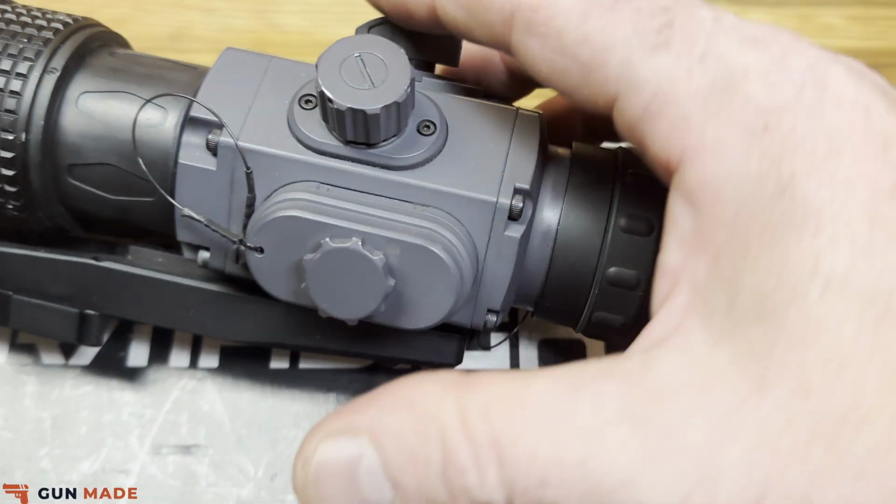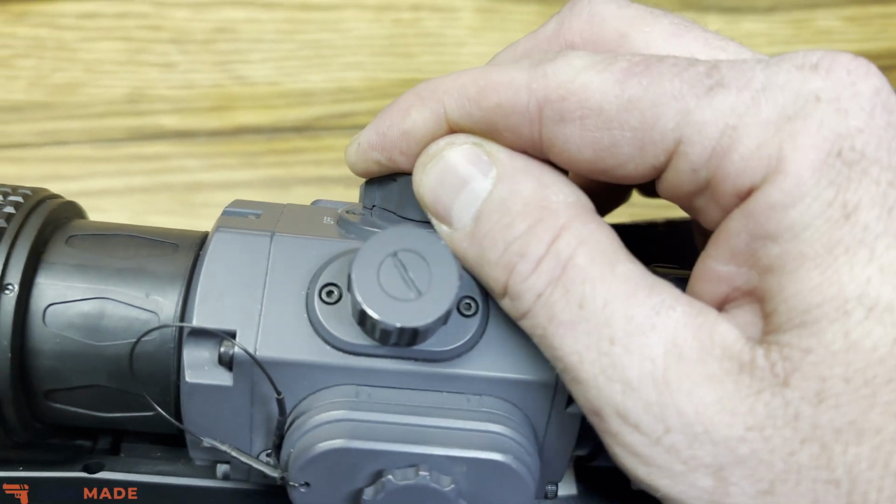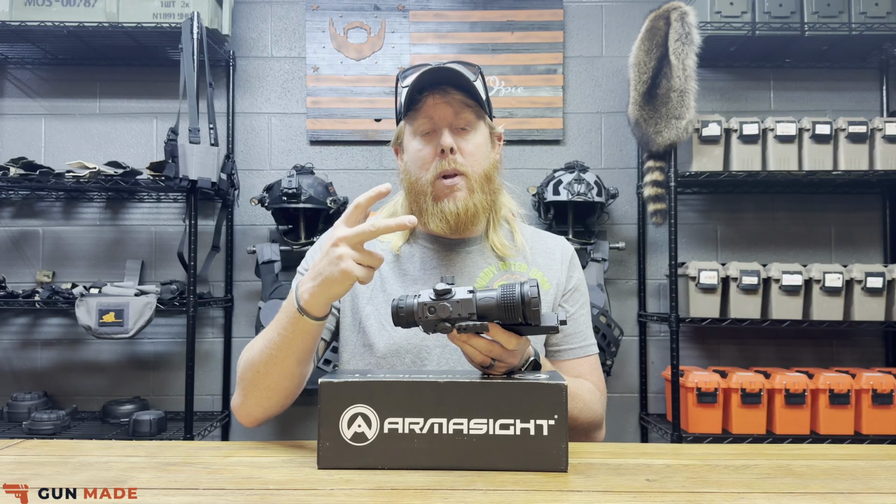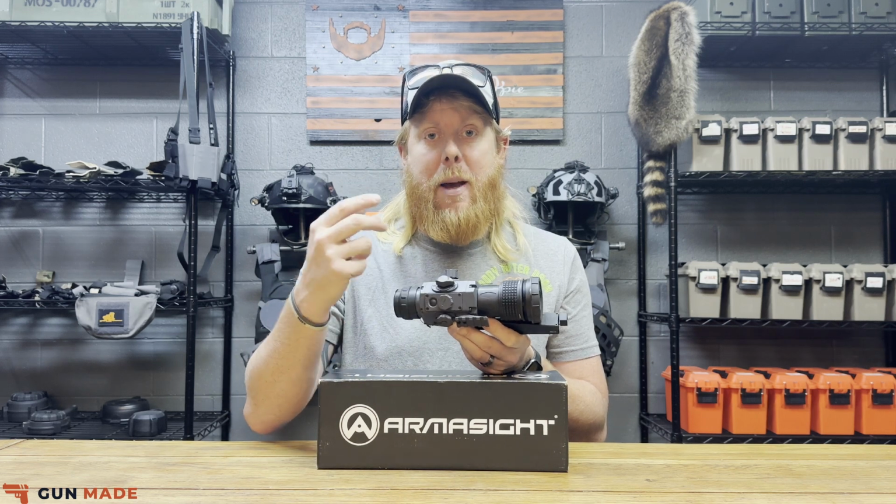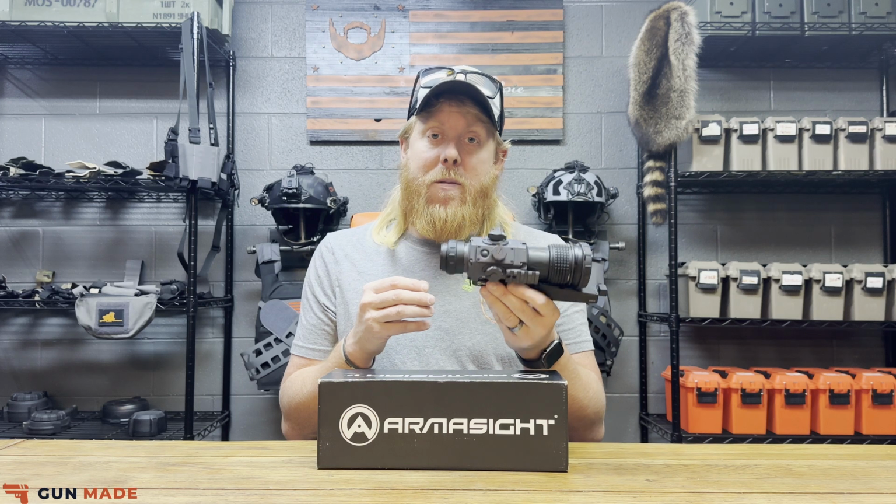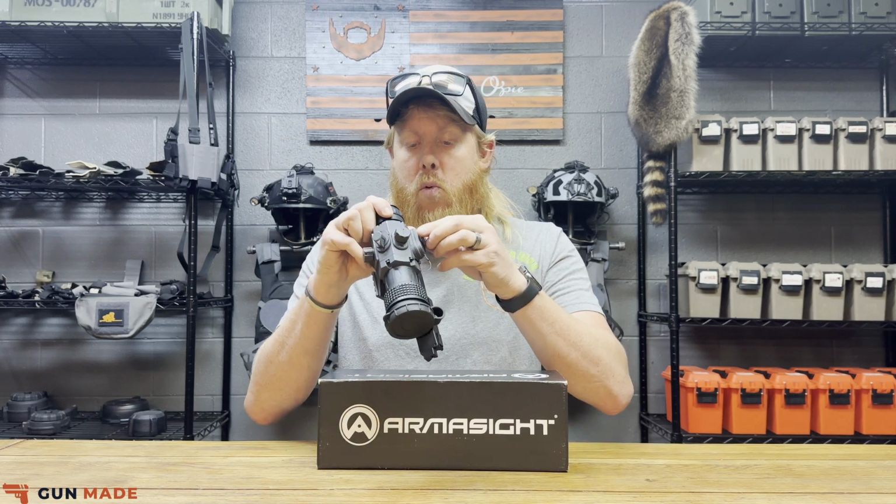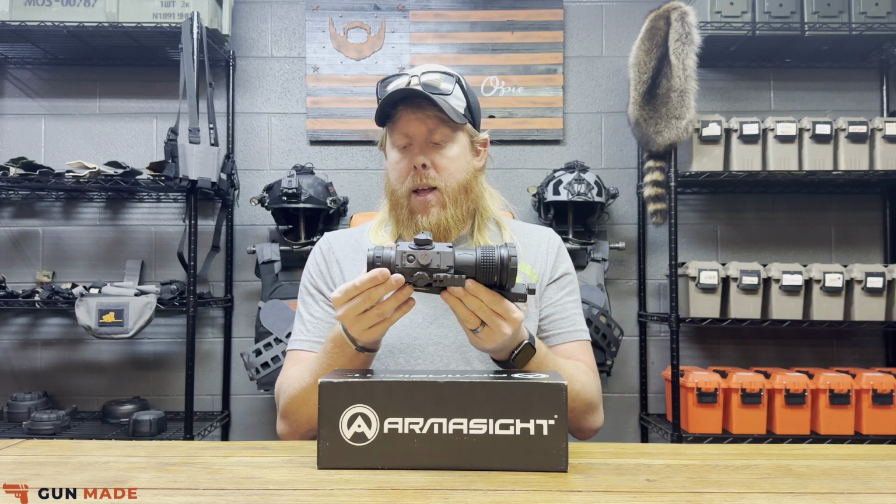One thing we did have happen within about a week and a half, we had the turnstile break and the cap was popping off. I could still put that cap on and turn it and adjust it, but there was simply a connection or a retaining issue with that, almost like a pin had broke off. We sent this to Armasight, had it back in our hands within a week. So as far as that goes, customer service and warranty service at Armasight is top notch for the experience that we had. But, you know, very aggressive and rugged controls, so there's no way you can miss it, especially with your focus on the front and the back here.